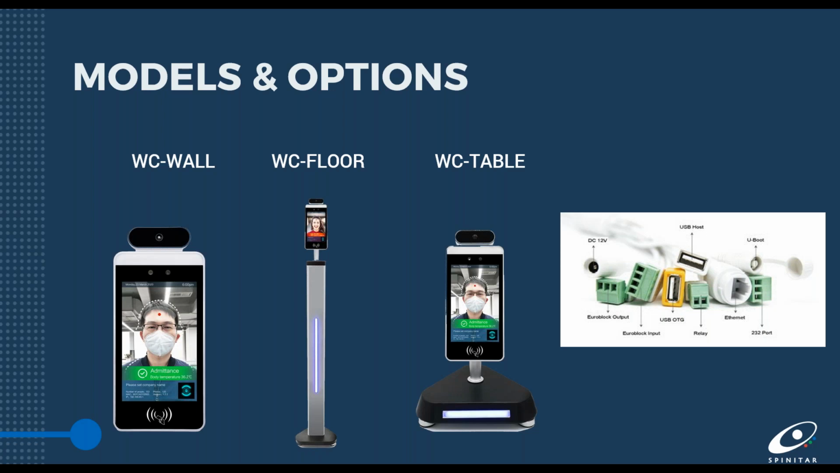So upon purchasing, make sure you're evaluating the application that you're putting these products into prior to procurement.